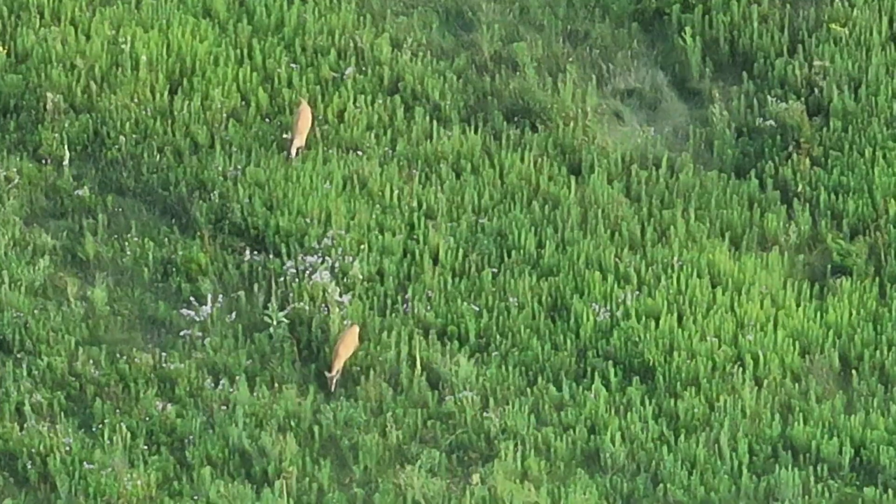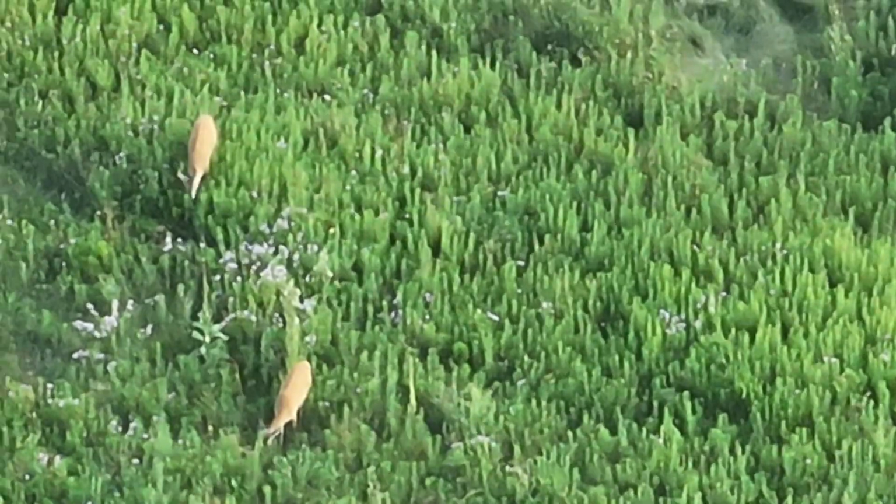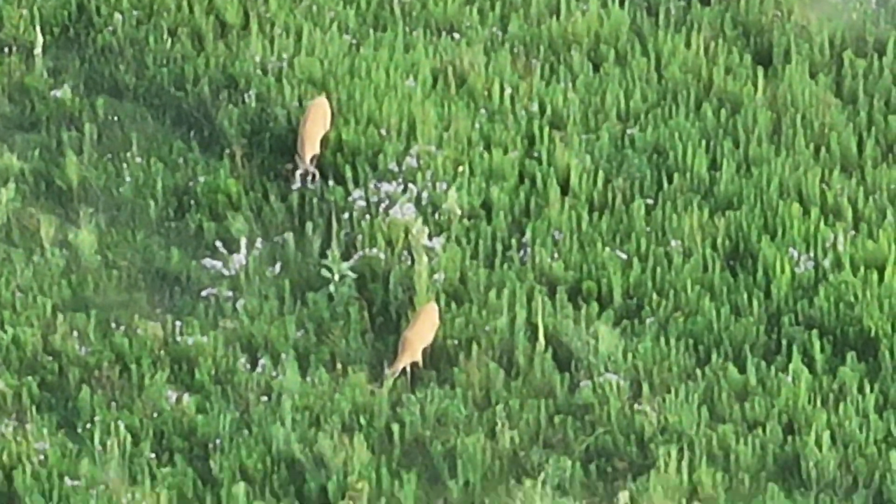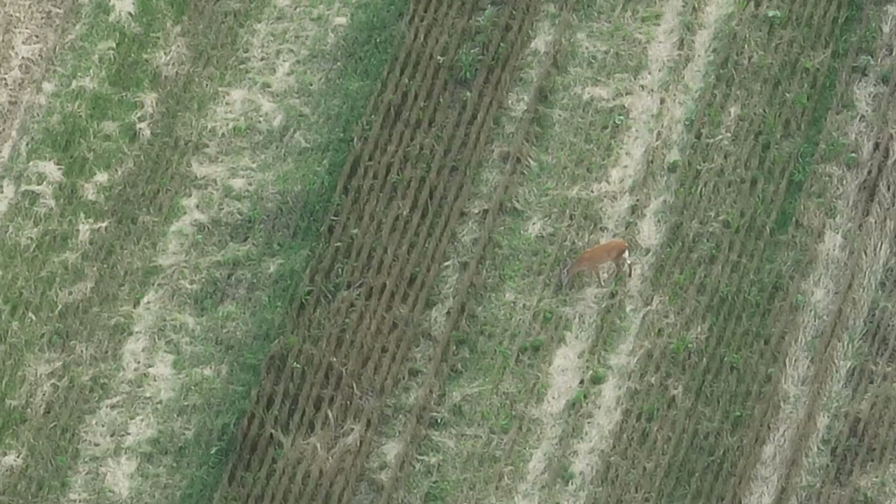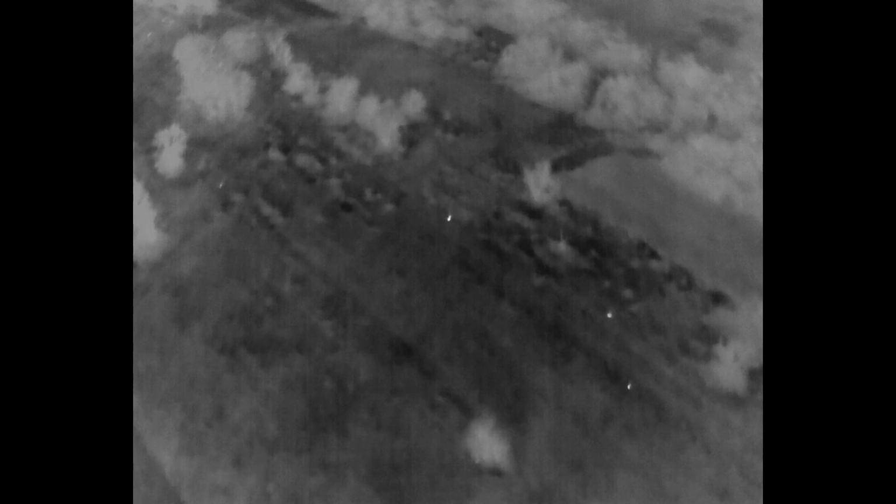Continuing to process this parcel. What we find out here is I have some smaller deer here, not antlered. So that was pretty cool to see. And then as I process this ag field, you can see another antlered buck, kind of a different format. Maybe that was unantlered, out in the middle of that ag field. Continue to process.